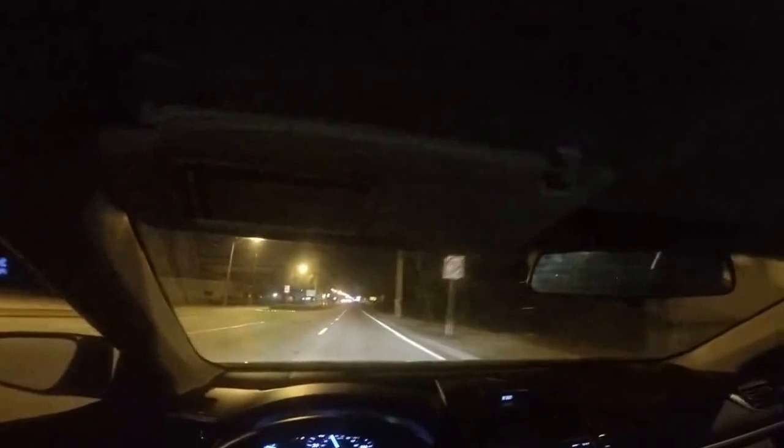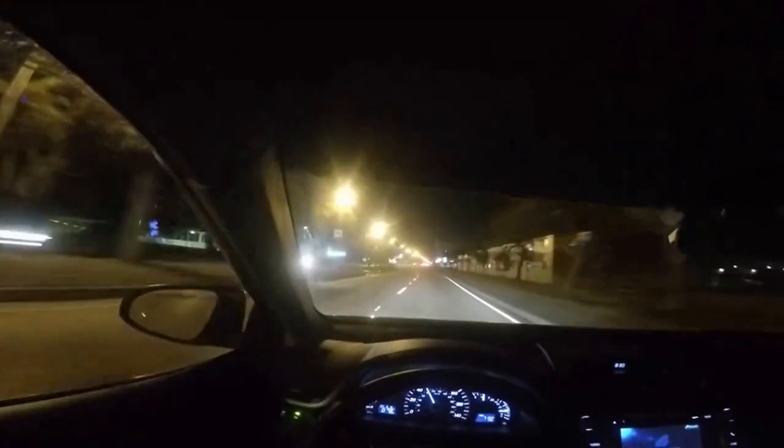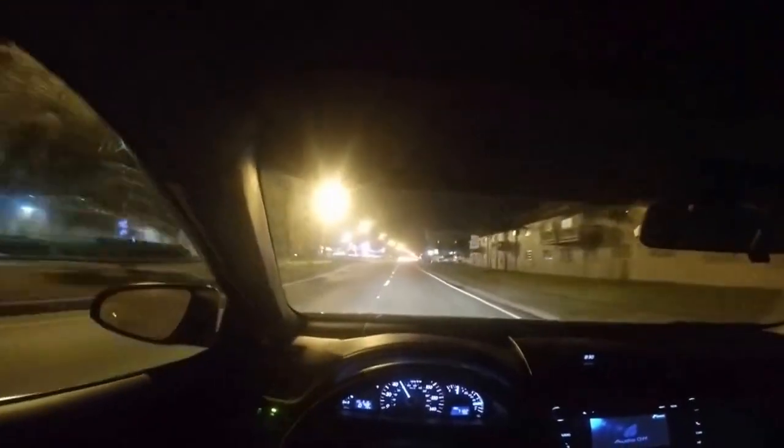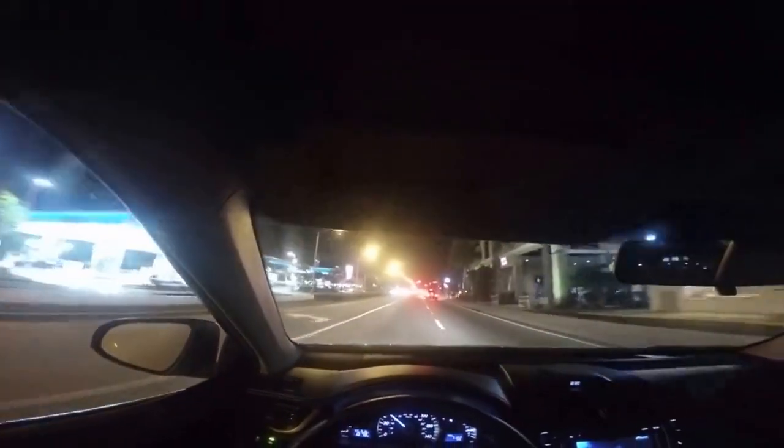Just a little bit of run there. Got it up to 60. It's not that powerful. It's smooth. It's comfortable. It drives nice. Good daily driver. Decent gas mileage. Always use your turn signals. They're there for a reason.